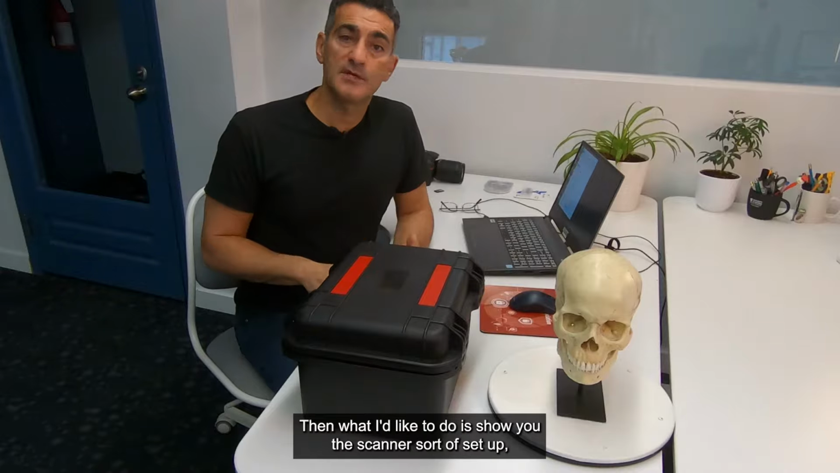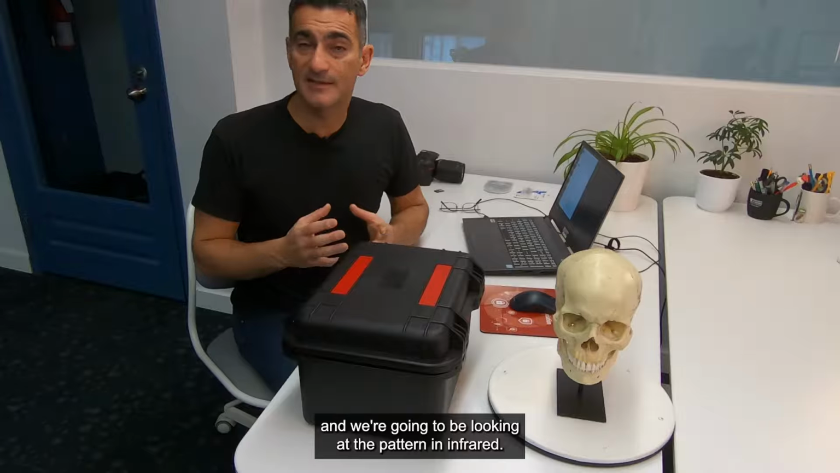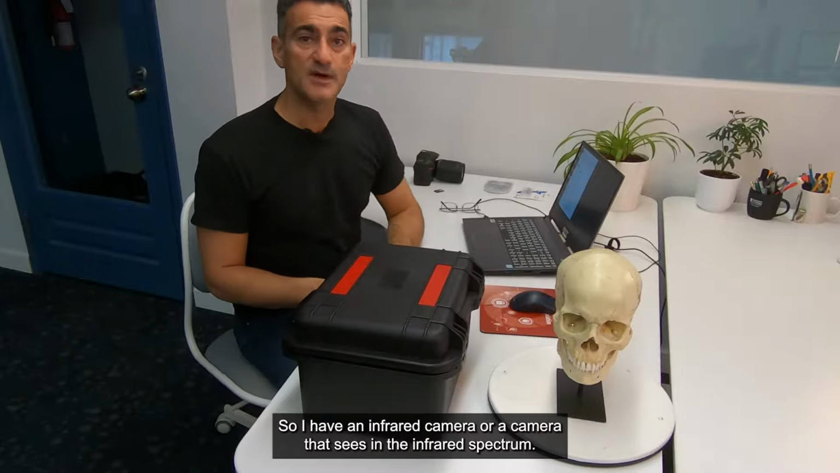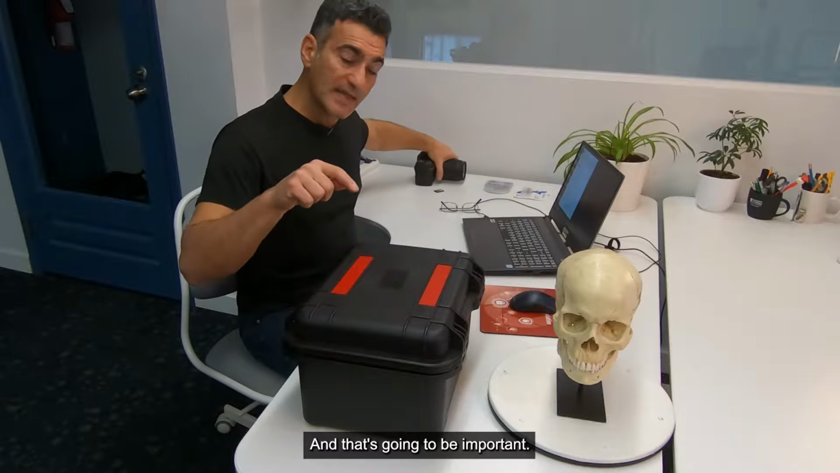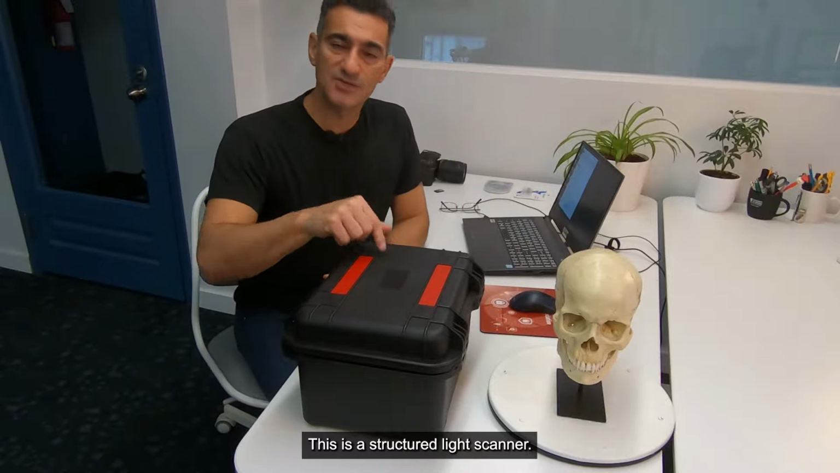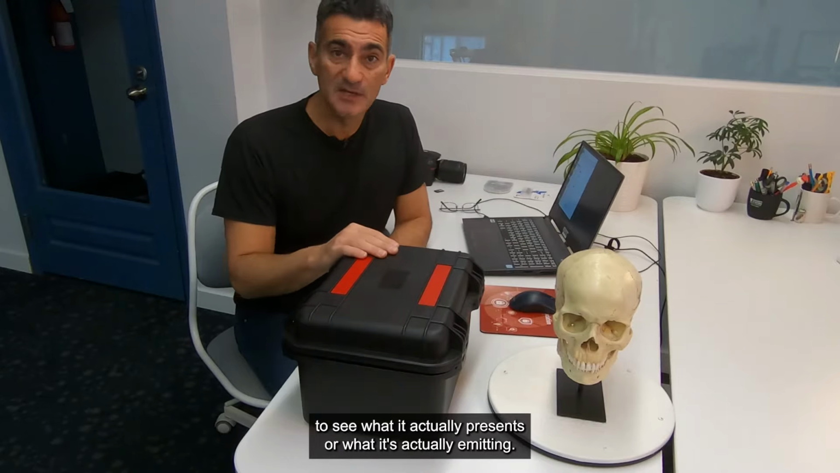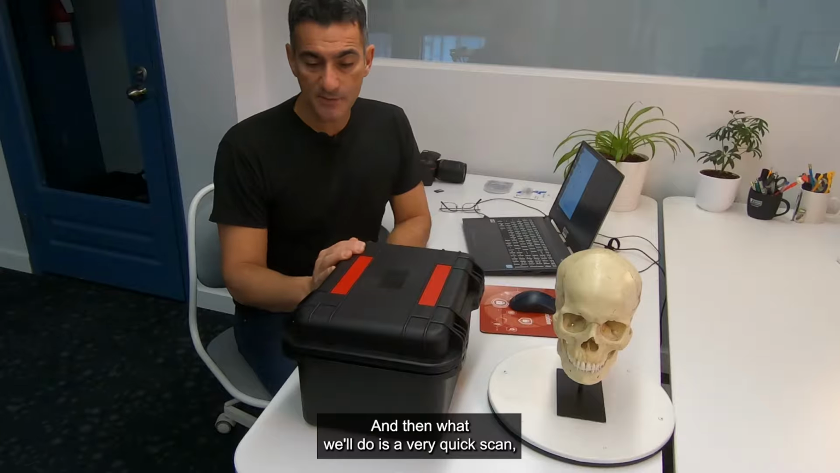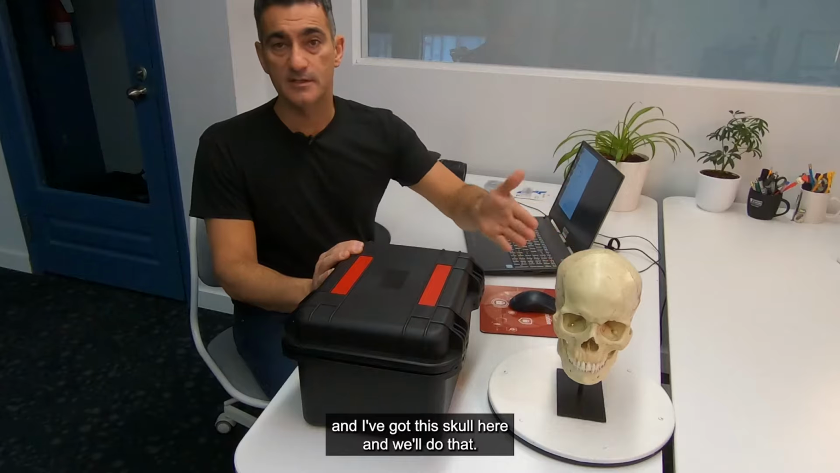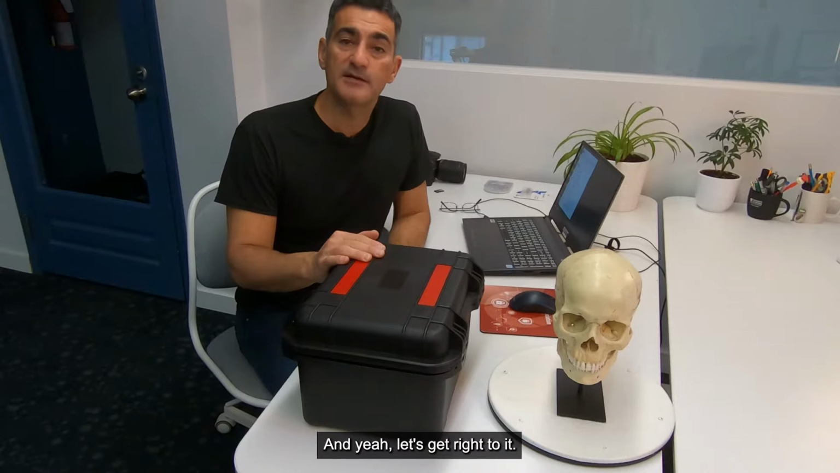Then what I'd like to do is show you the scanner setup, and we're going to be looking at the pattern in infrared. So I have an infrared camera, or a camera that sees in the infrared spectrum. And that's going to be important. This is a structured light scanner. It emits a certain type of pattern, and so it'll be interesting to see what it's actually emitting. And then what we'll do is a very quick scan, and I've got this skull here, and we'll do that. So those 3 things I think we'll get to, and yeah, let's get right to it.